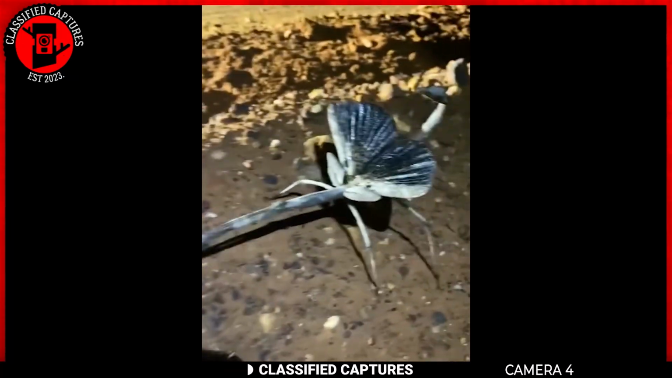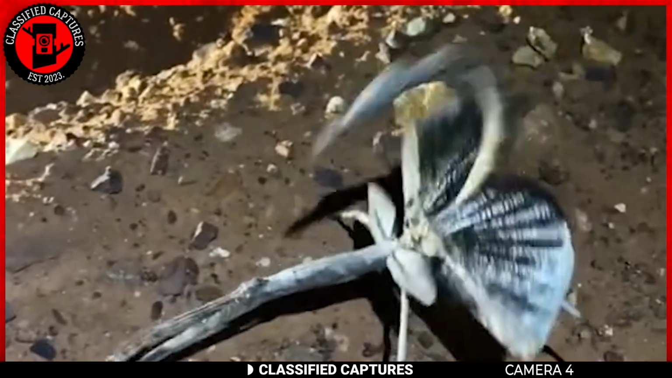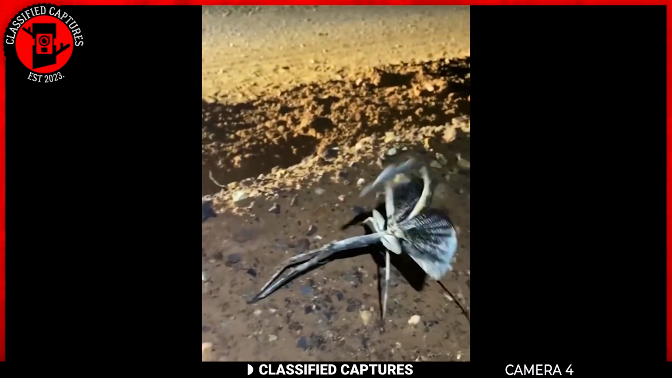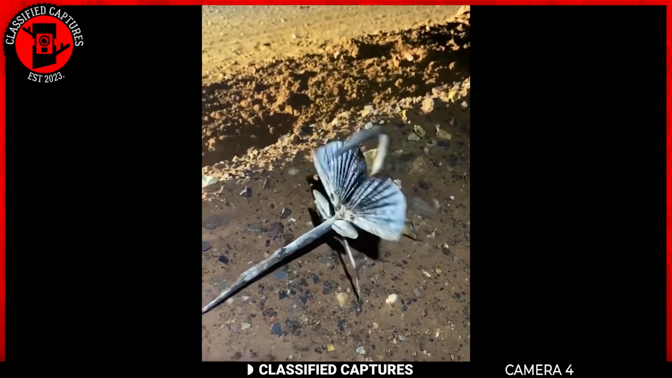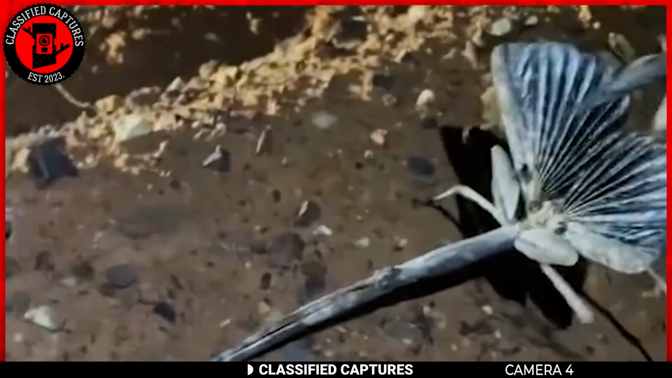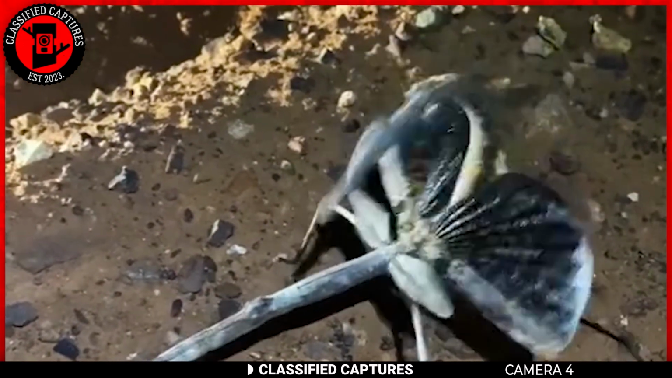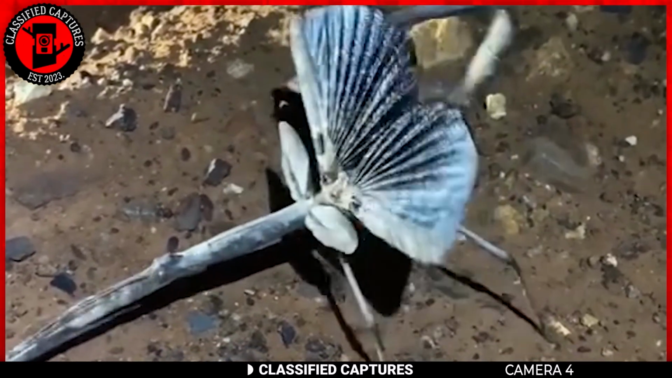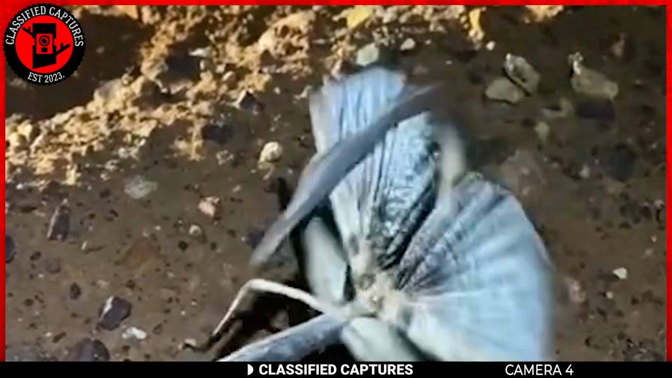Someone's on a late-night stroll, and if you have followed this channel long enough, you know he's definitely encountering something strange. This time, he encounters a creature that's part stick, part scorpion. I know it's unconventional, but it has the appearance of a stick bug, but with some extras. Tucked behind its wings is what looks like a scorpion sting.